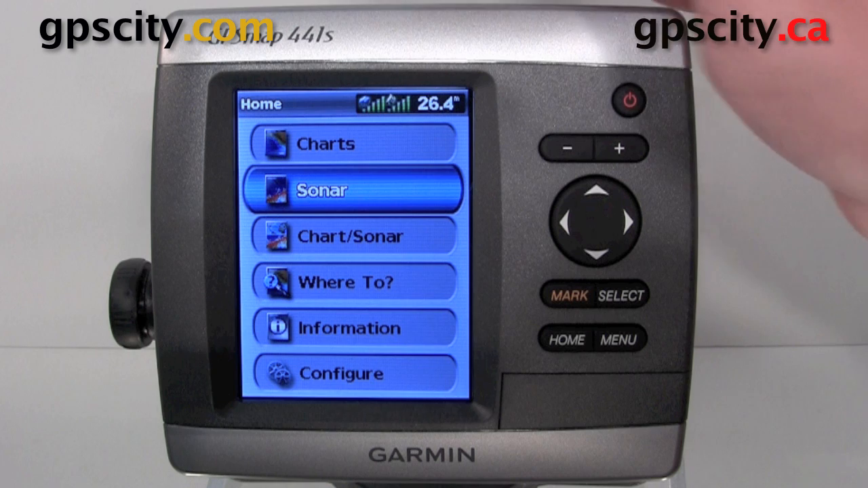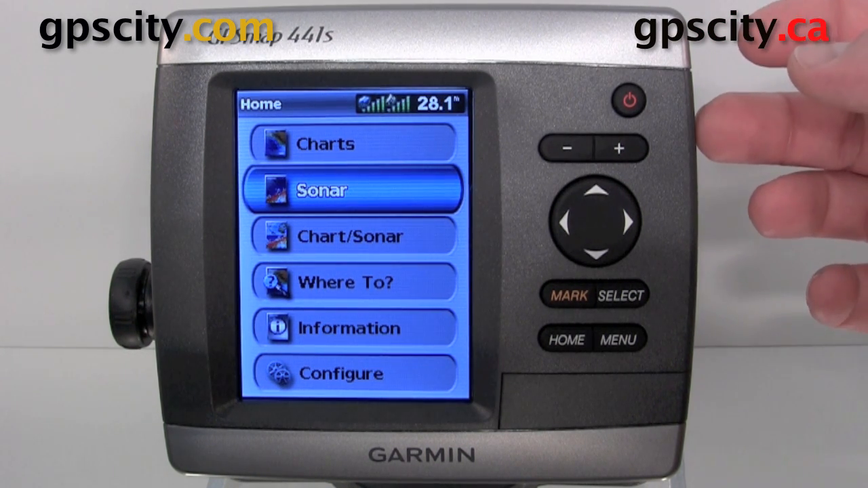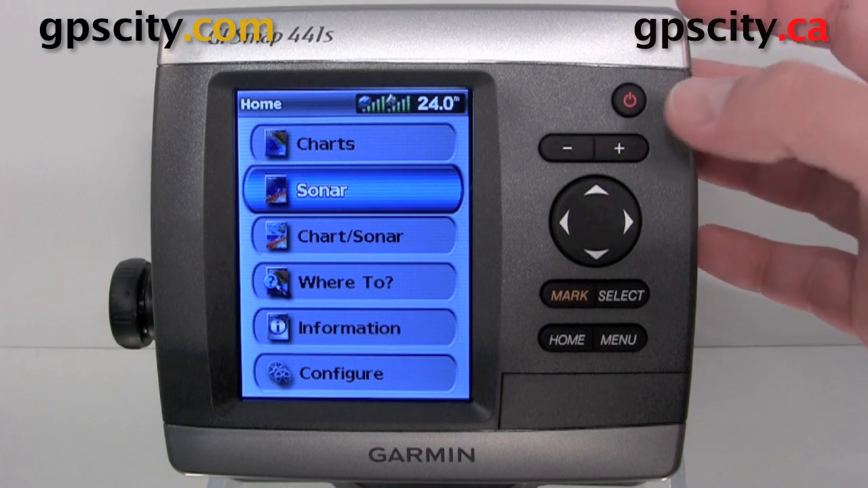I have the GPSMap 441S. I'm going to show you a little bit about the Sonar. This also applies to other GPSMap 400s and 500 series.